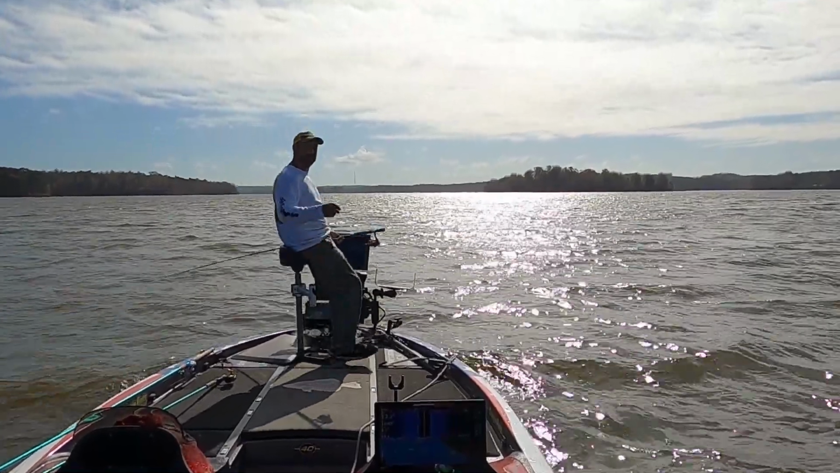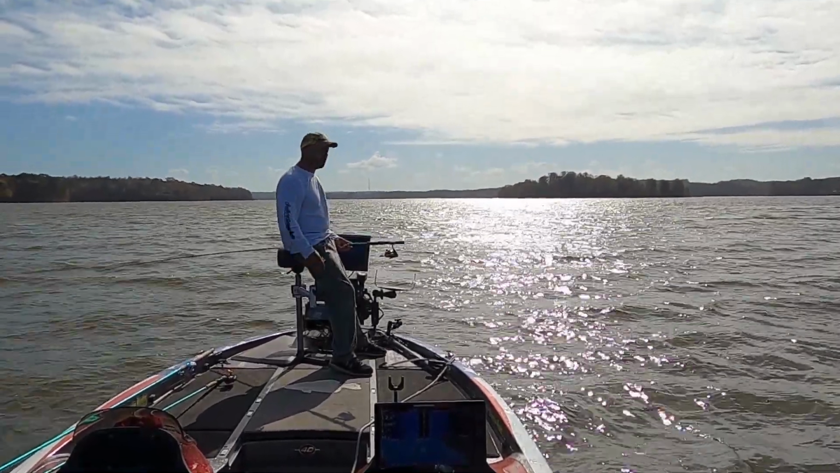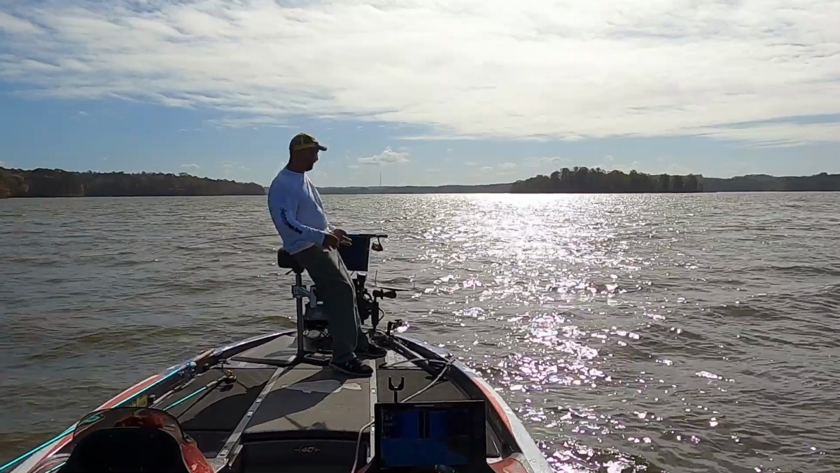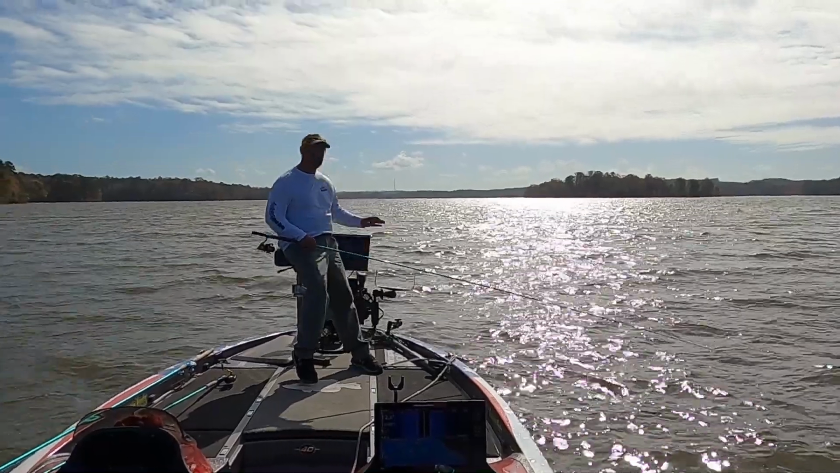I'm having a fantastic time hooking into this big fish. Man, if I was in a tournament, I'd be upset. You know, these are big fish. You just, you know, I'm letting them go. The only way to have big fish like you're seeing me catch is to let them go.